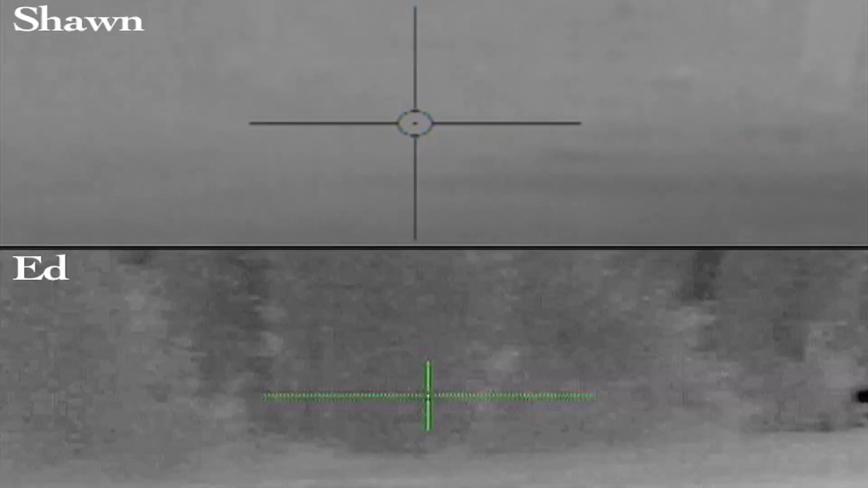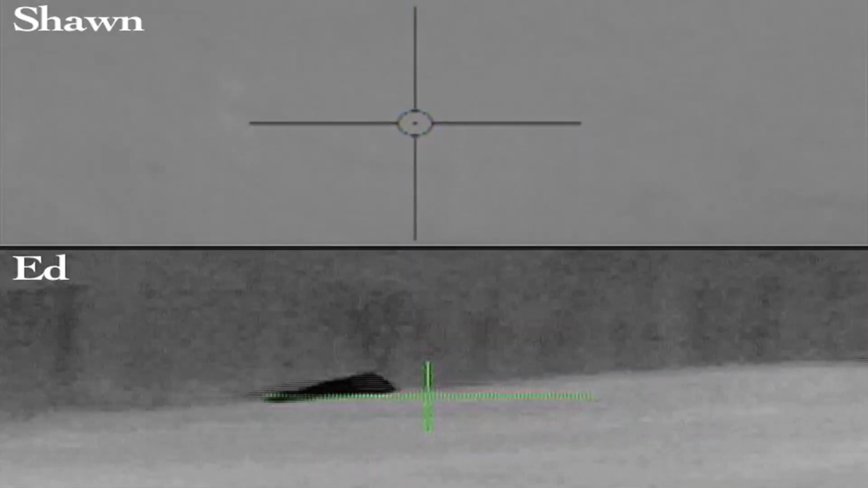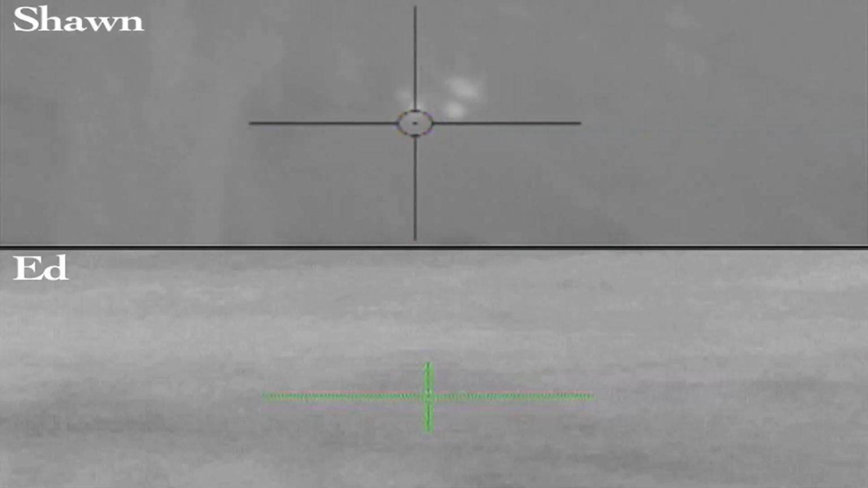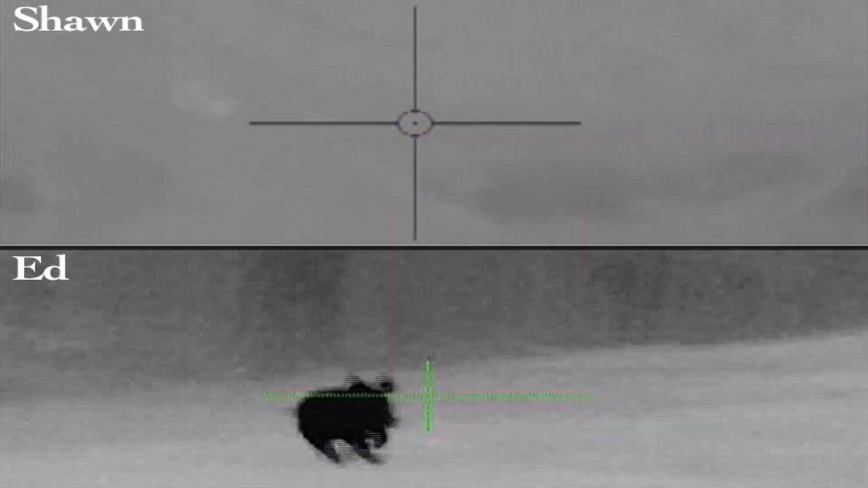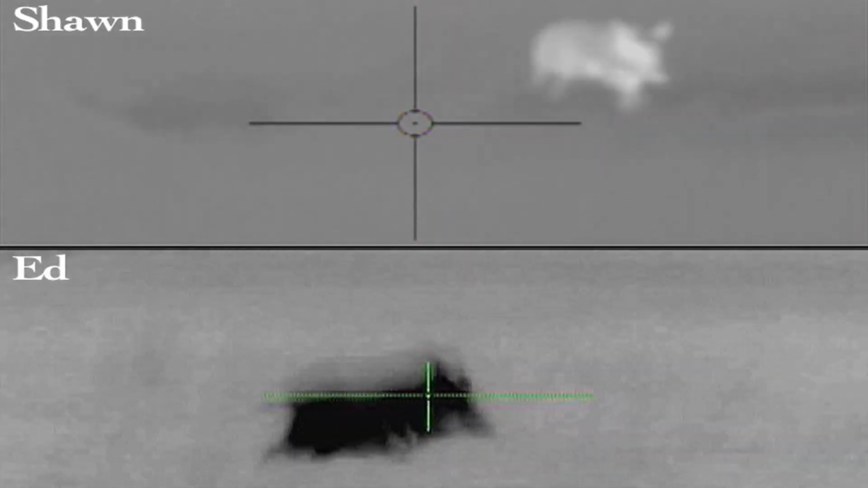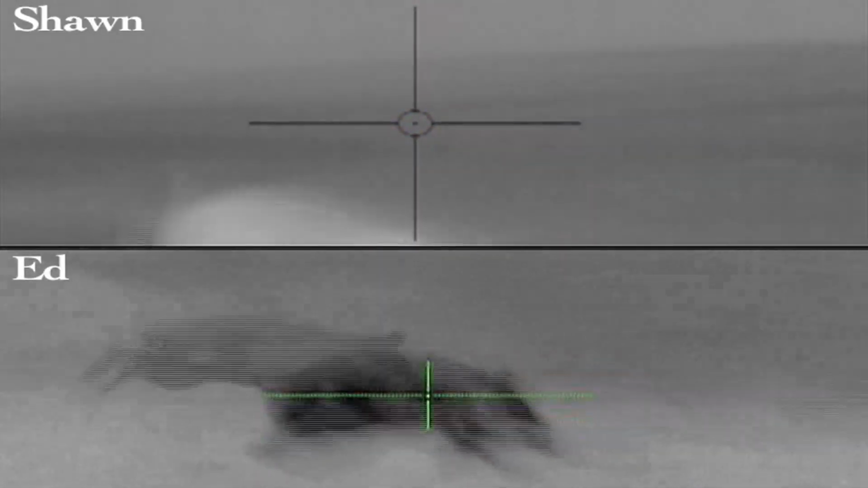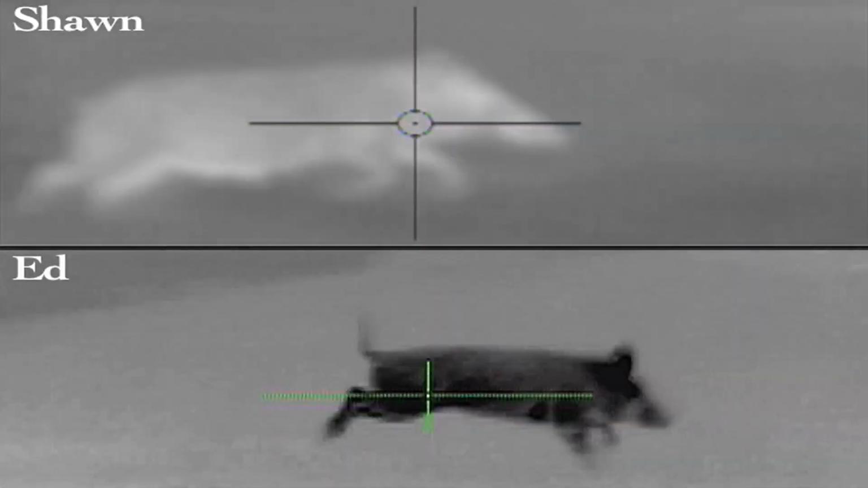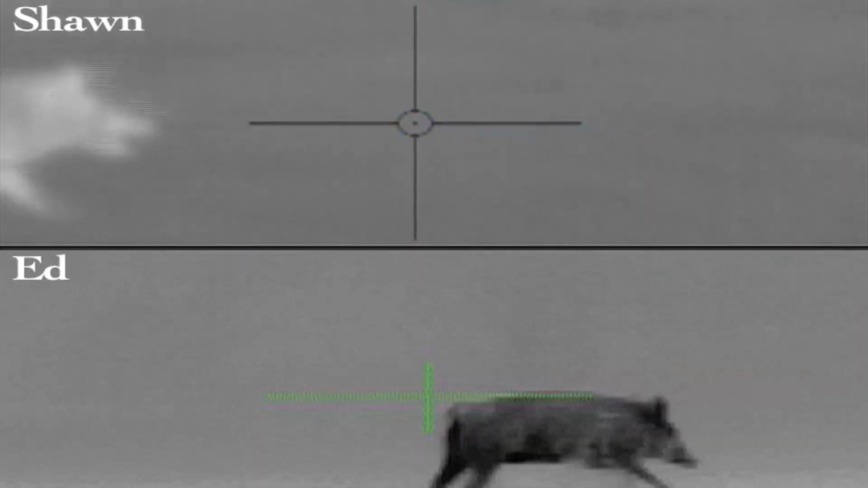Both of our first shots are impacts, and I'm going to slow the video down so you can see what happens. My hog quickly disappears behind the dam, not allowing a secondary shot, and Shawn's hog is running right towards us. Now what Shawn doesn't see is there's another hog right before his that I pick up on, and I hit it twice, and Shawn's still shooting at his. There's a shot on mine, and Shawn's still shooting at his.